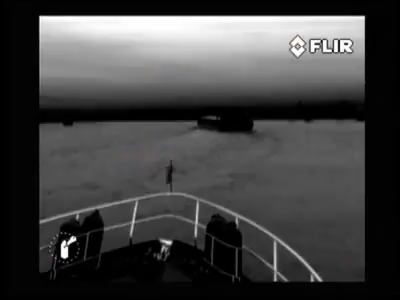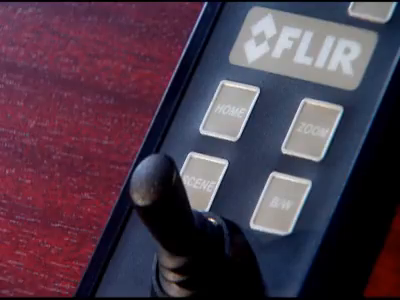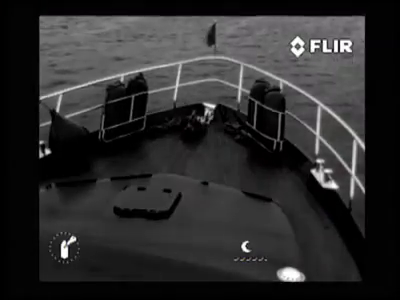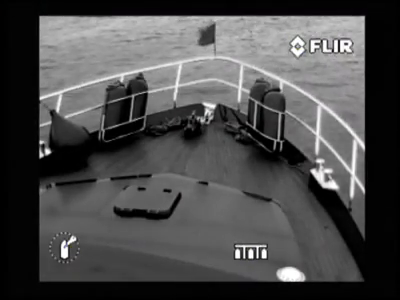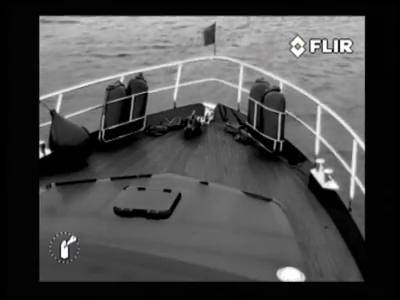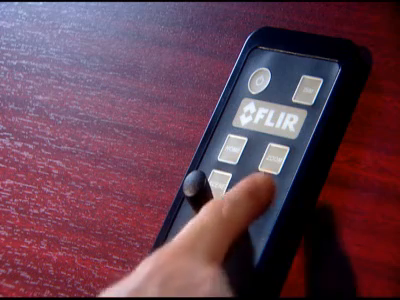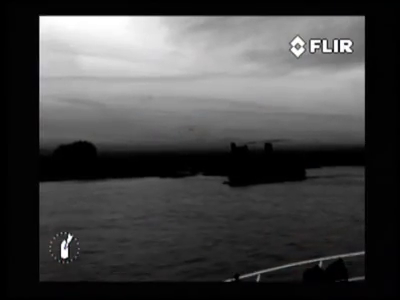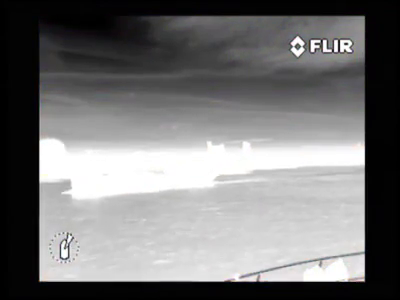The zoom button switches between 1x and 2x electronic zoom. With the scene button, you can cycle through night running, man overboard, day running, or night docking settings to change the brightness and contrast of the thermal image. The black-white button toggles between the available image presentation modes: black hot, red hot, fusion, rainbow, and white hot.